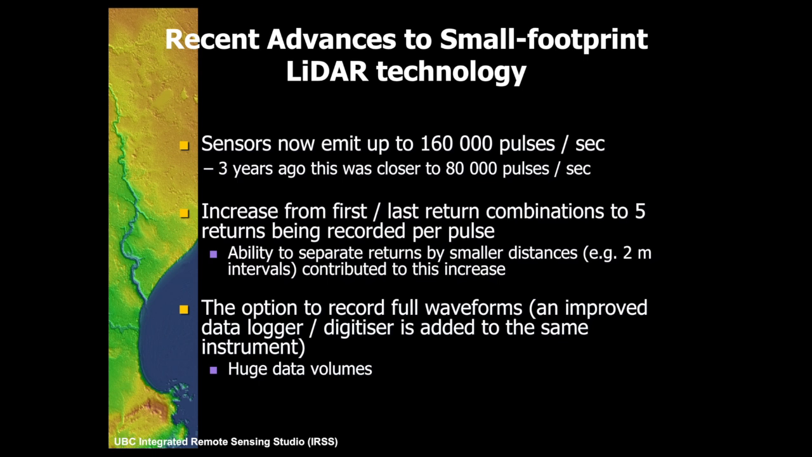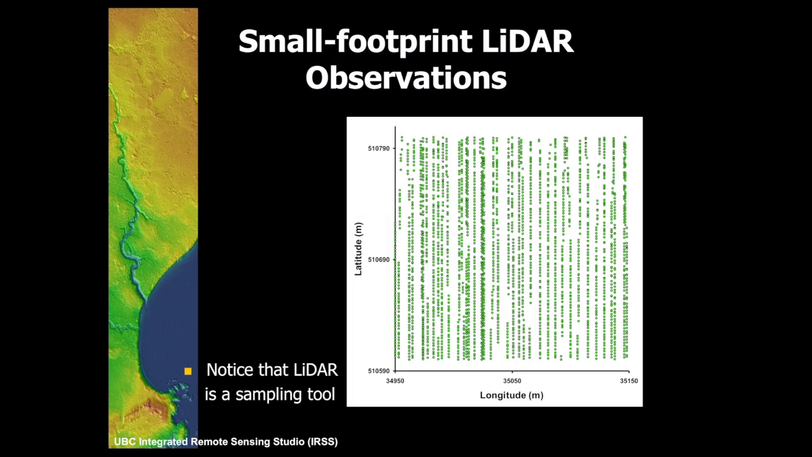Ultimately, though, what's happening is we're moving towards this more full waveform system. And today in Alberta and around Canada, many LiDAR providers will have instruments that actually have a full waveform response rather than a discrete return system. And take away the message that LiDAR is a sampling tool. We're always just sampling the landscape through these series of points.